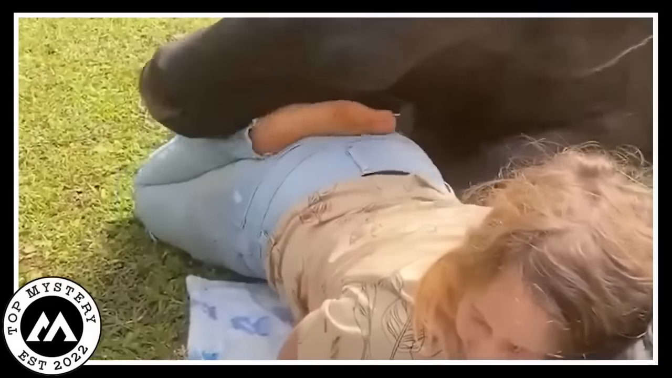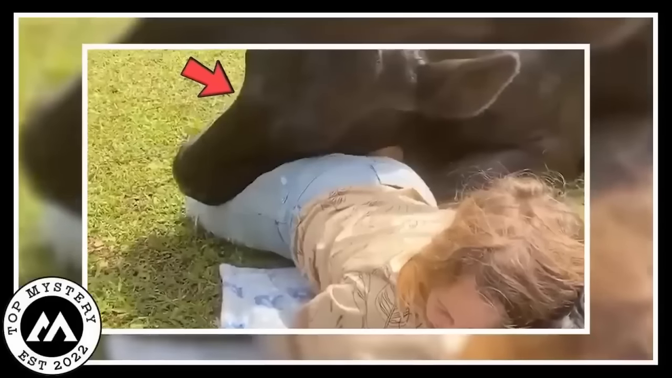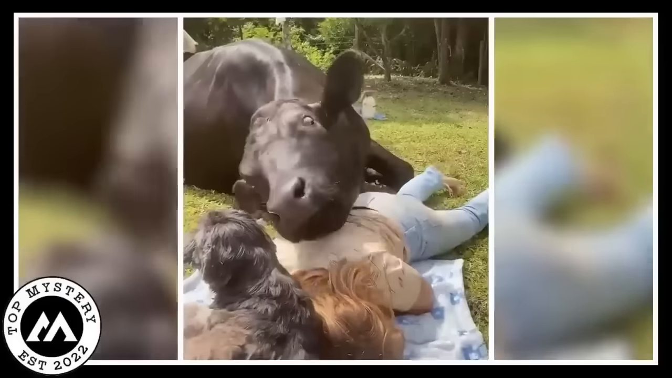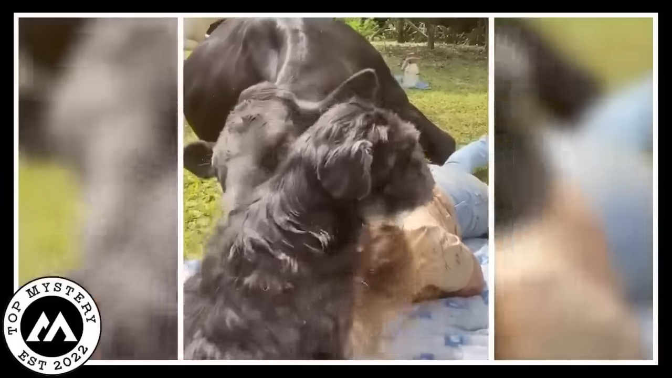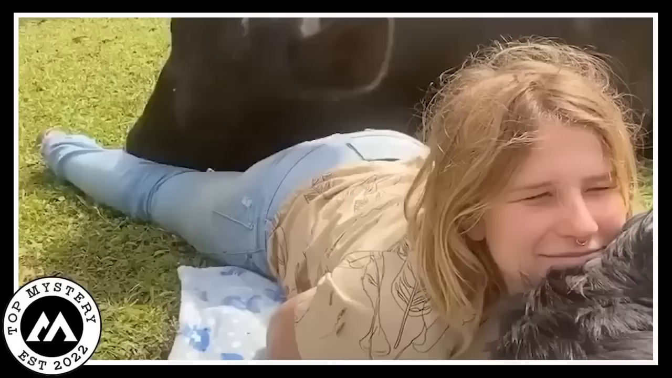In the first part of the video, the cow is straight up cuddling with the little girl. Picture this, the cow laying its head on her, and the girl is just soaking up the love. It's the cutest, coziest moment ever. Now, hold on to your heart, because it gets even better.